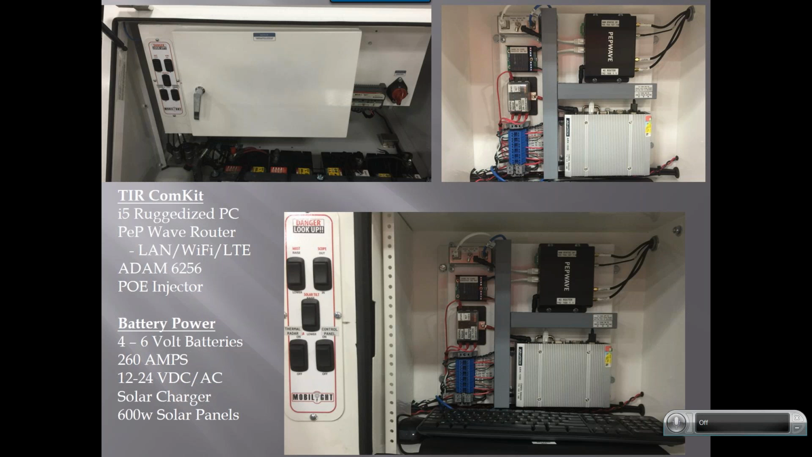You can actually set this particular mast at different levels. So if you said all we need is 3 meters or 4 meters, you can lower it down to a smaller level. So this trailer has some functionality to that. I'm going to have Dale jump in a little bit here now and talk a little bit about the interior of the trailer and what the components are inside the trailer.